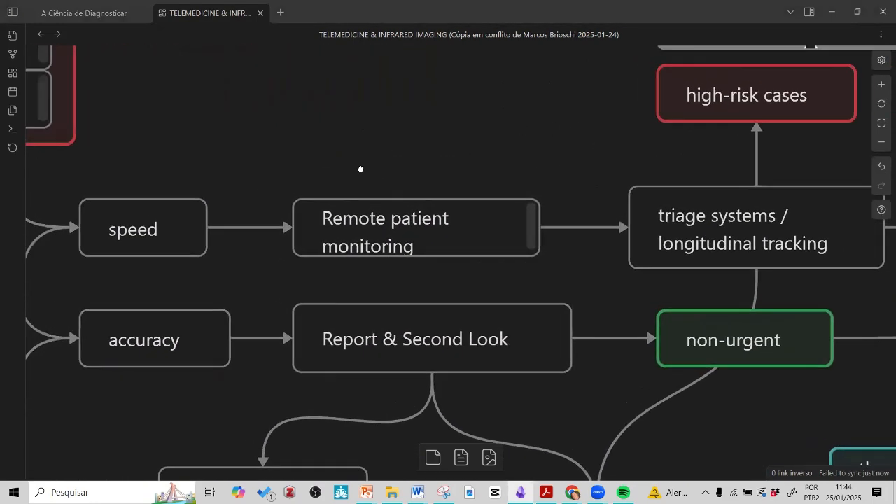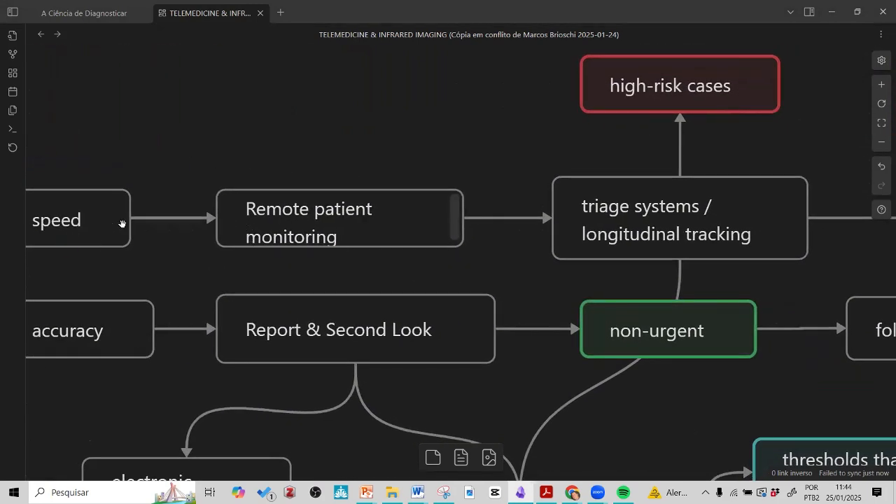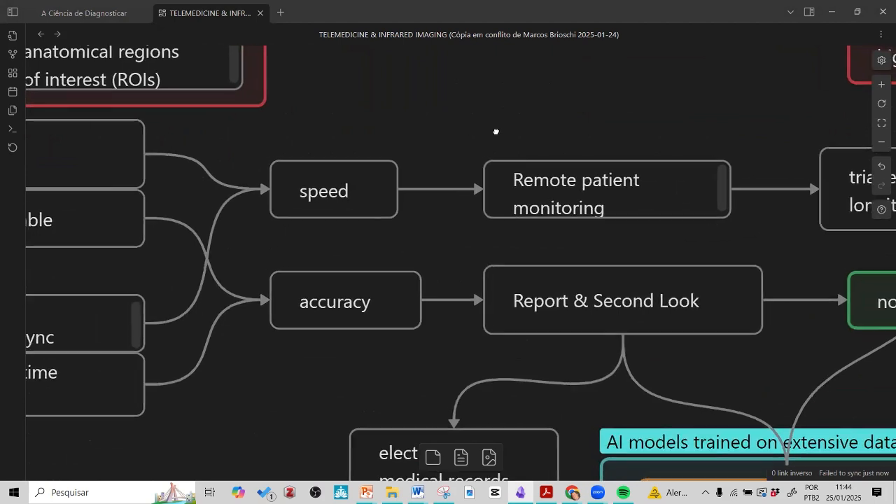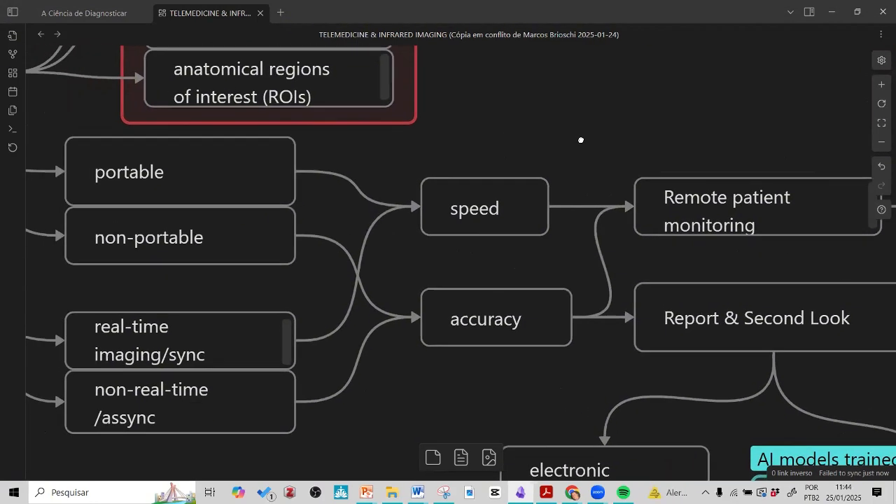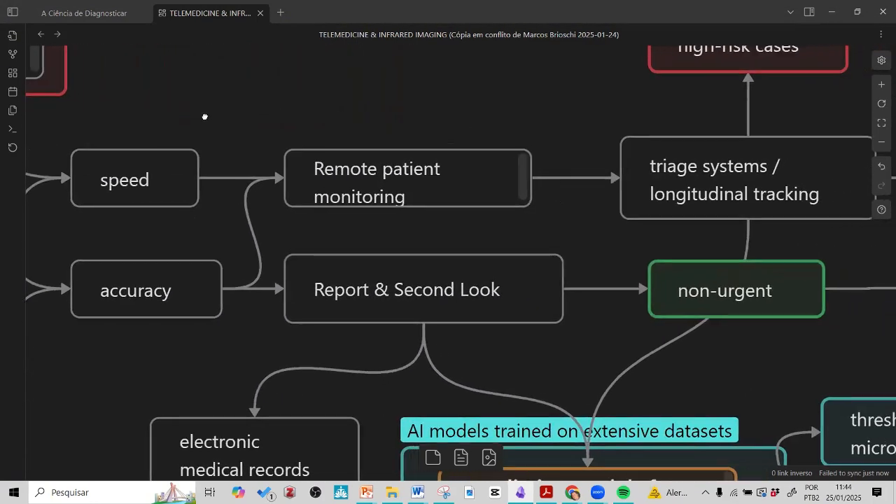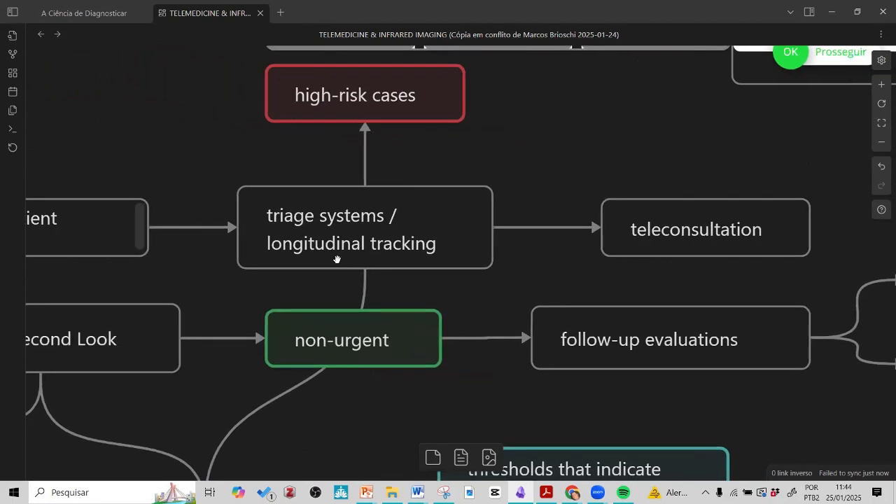Speed is good because you can also do remote patient monitoring. I can put it here, okay. And with portable or non-portable. And speed is also good because most of the time you use it for triage systems. We call this, in research, longitudinal tracking. What's longitudinal?